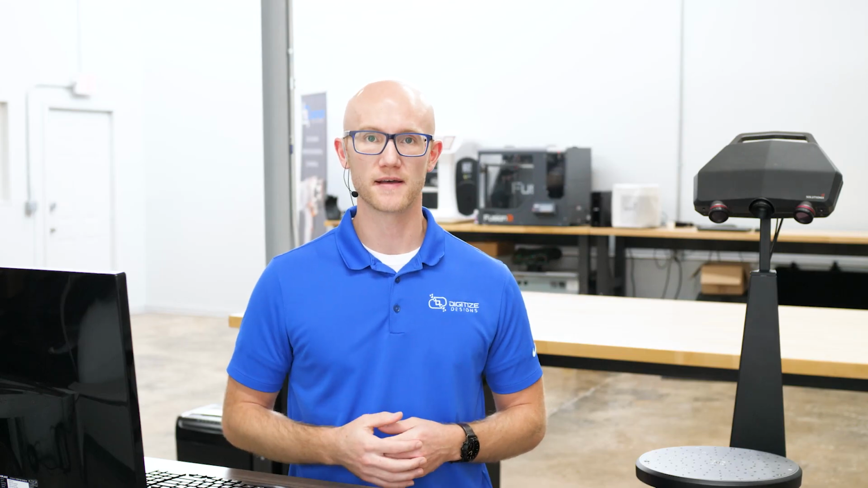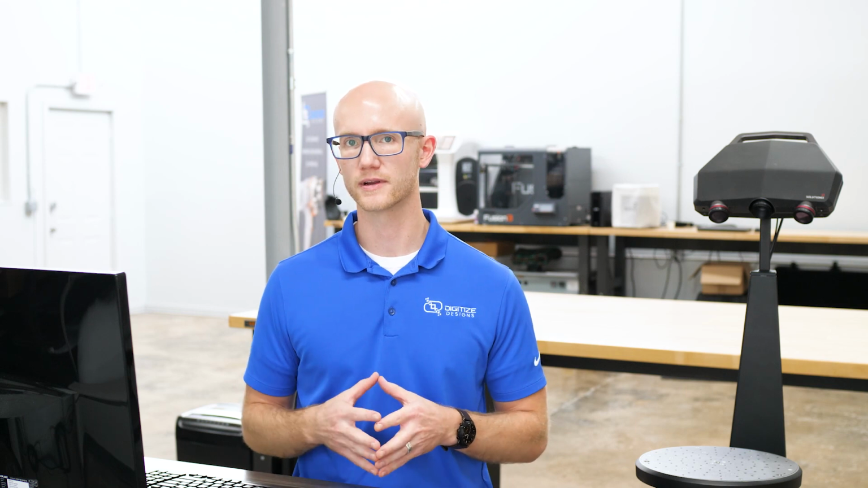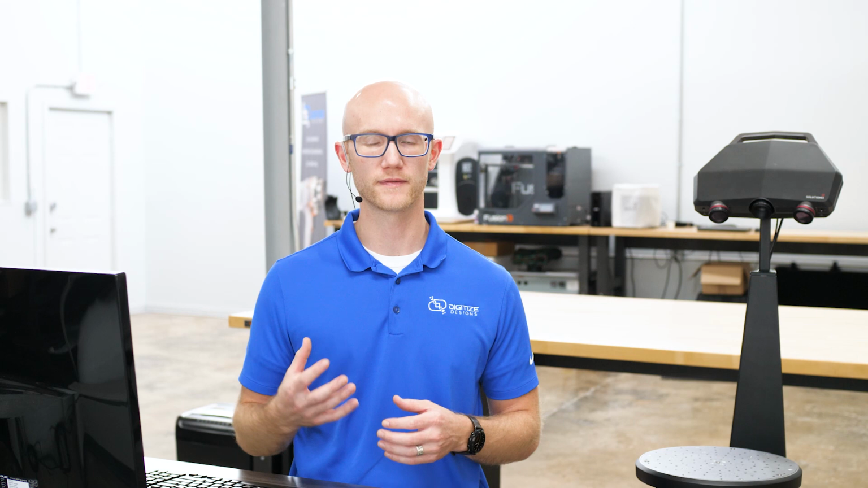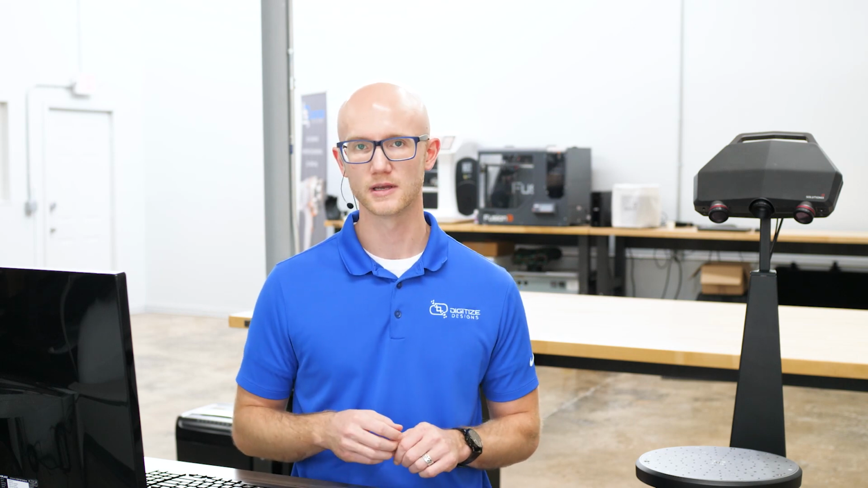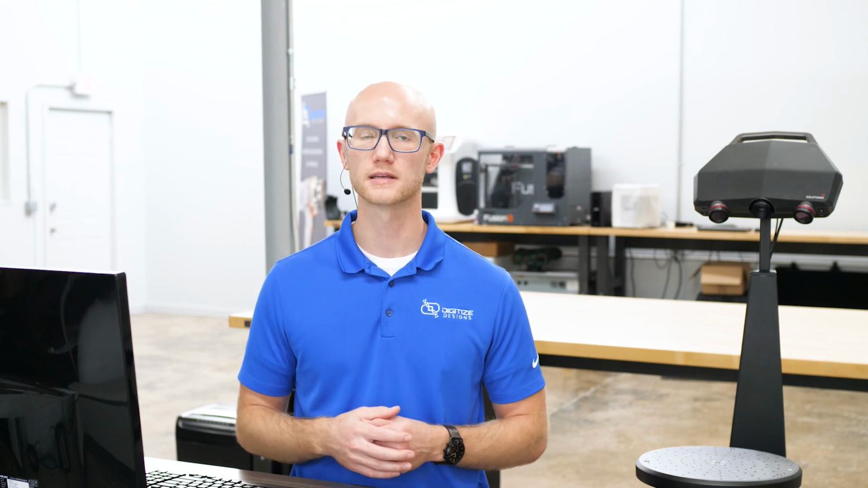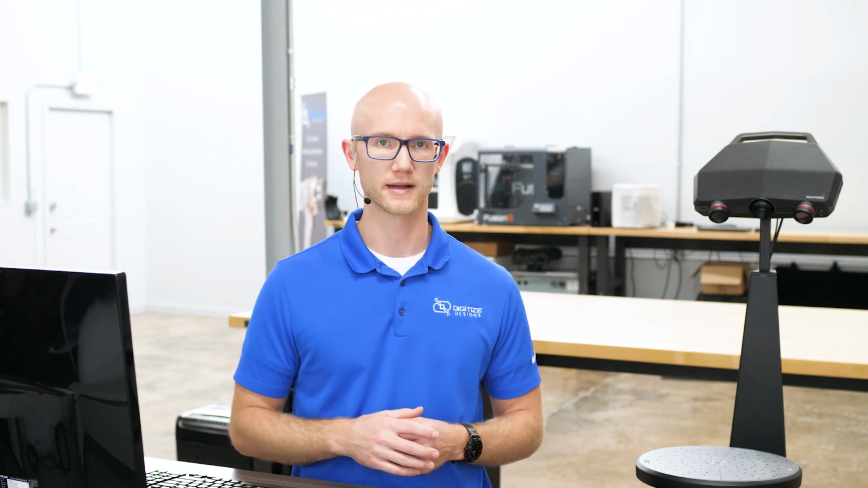The Solutionix C500 is available in several different configurations, which make it flexible for use in many different applications. There are 4 different lens kits with fields of view that range from 90 millimeters to 500 millimeters. On that largest field of view, you'll get an accuracy of about 30 microns, and on the smallest field of view, you'll get an accuracy of about 10 microns.